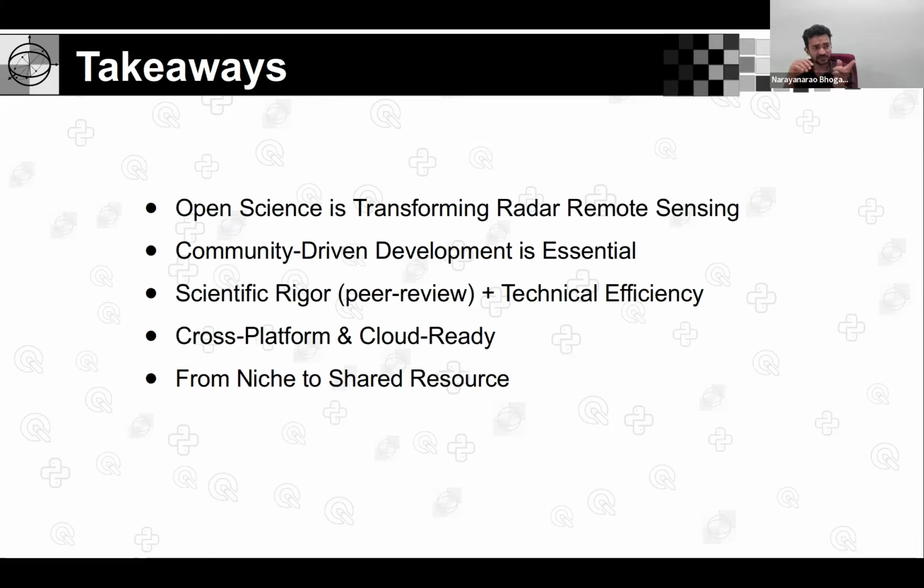But community-driven development is essential, because let's say each month tens of new techniques are developed, and it is very difficult for a small group of 2-3 developers to catch up and implement all those techniques. So we are always open to those who develop new techniques to contribute the code so that we can integrate it. And also scientific rigor, technical correctness, and documentation.